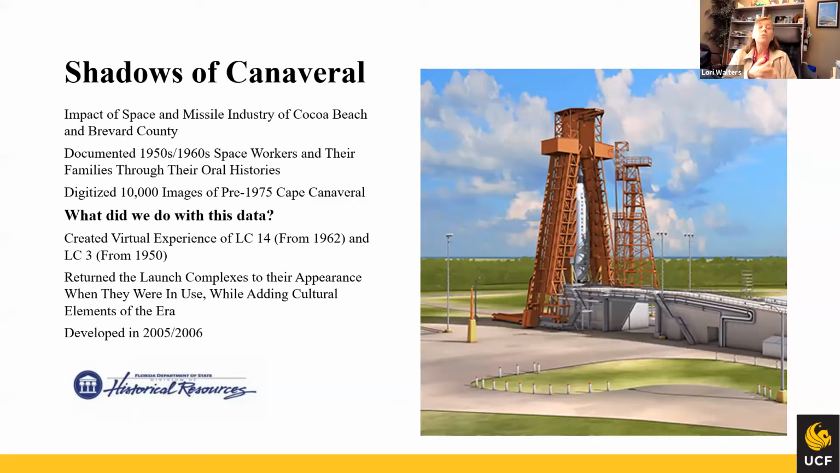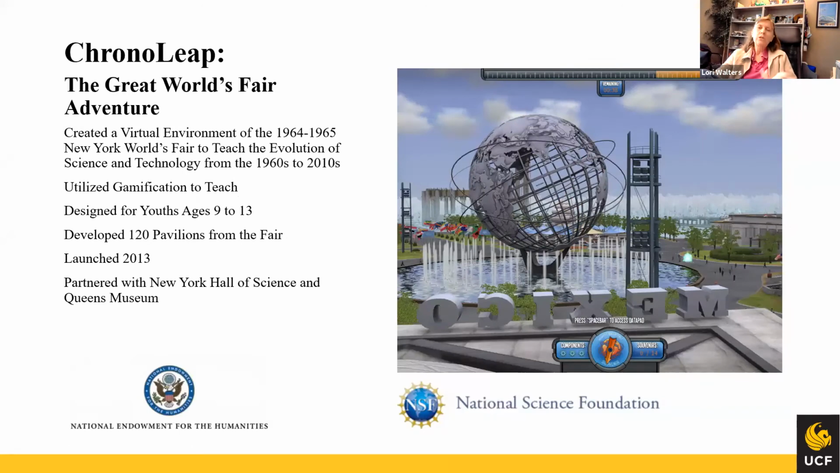With a couple of very small funds from the state of Florida Historical Department of State Historical Resources, we did a recreation of Launch Complex 14 as it was for John Glenn's launch, and Launch Complex 3, which was for the first Bumper launch in 1950. We added a lot of cultural experiences into it. Then we said, we can't keep redoing the launch complexes. What could we tackle that's bigger?